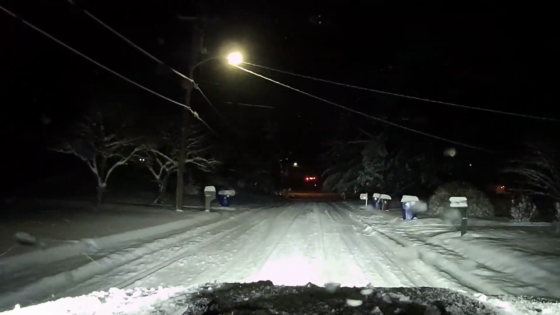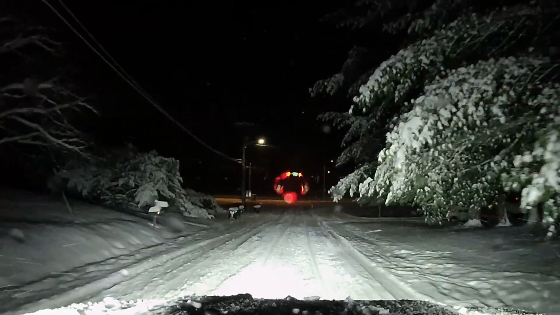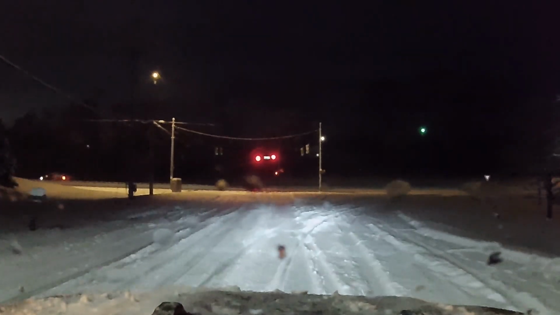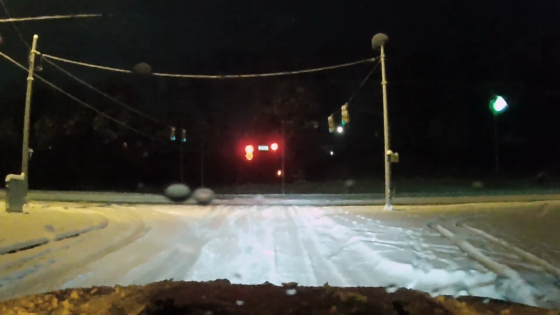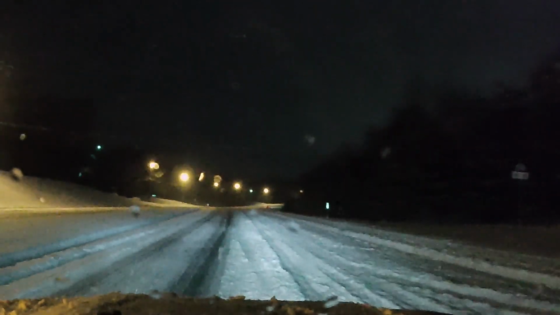So not too bad. It's not for the Gladiator anyway. Someone's up back with their lights on. Driveway's getting to the point where I don't even have enough room to put any snow anymore. So I don't think we have to worry about anybody coming, so we're not going to worry about this red light.